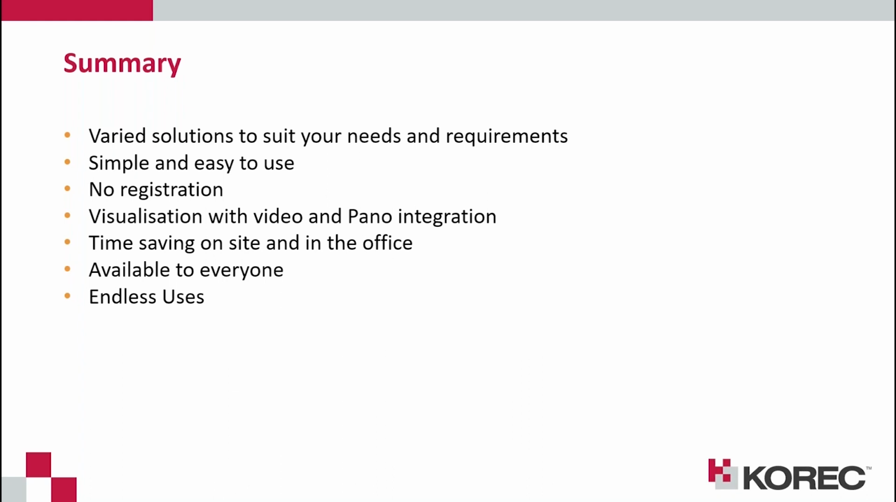I just wanted to sum up and go over what we've discussed in the past half an hour, and see how these solutions can be adapted for you. We initially discussed the ease of use and not having to register those scans, because it's all done for us autonomously. Minimal registration is crucial when we want to speed up the time. We get the visual documentation as well, not only through the video feed, but now through the Pano solution, where we can get full 360 interpretation of our environment.